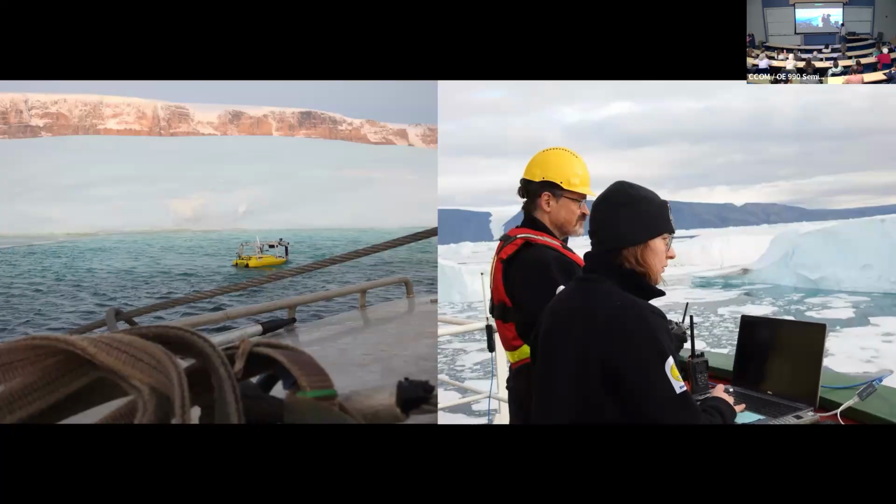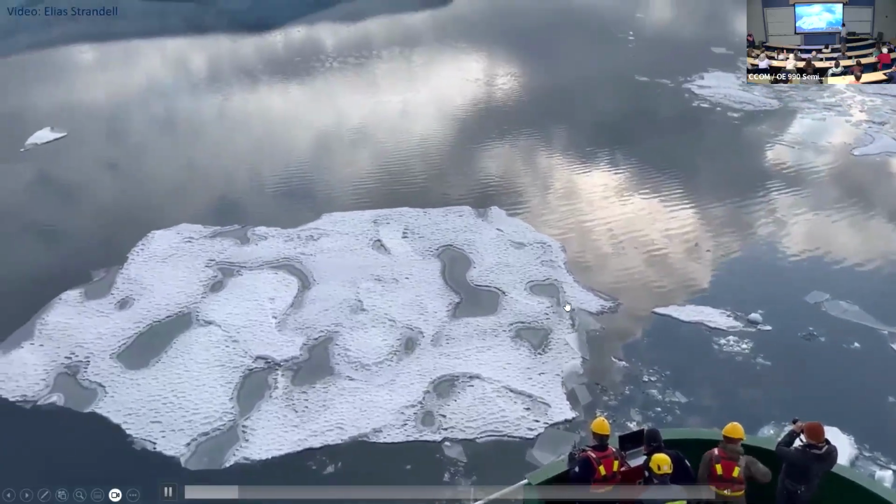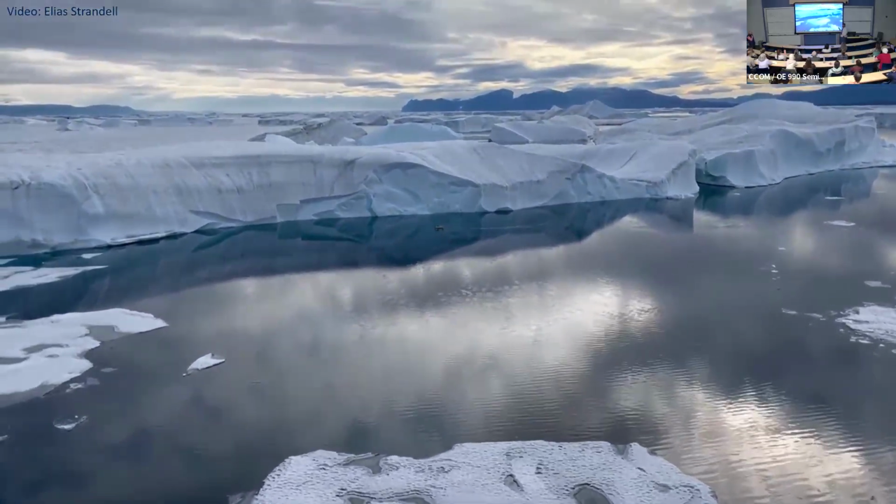So being on the ship makes it a little bit easier, so we can go up four decks, and then we get a much better viewpoint. As you can see here from the video, on where we are. You get an idea of the scale there.